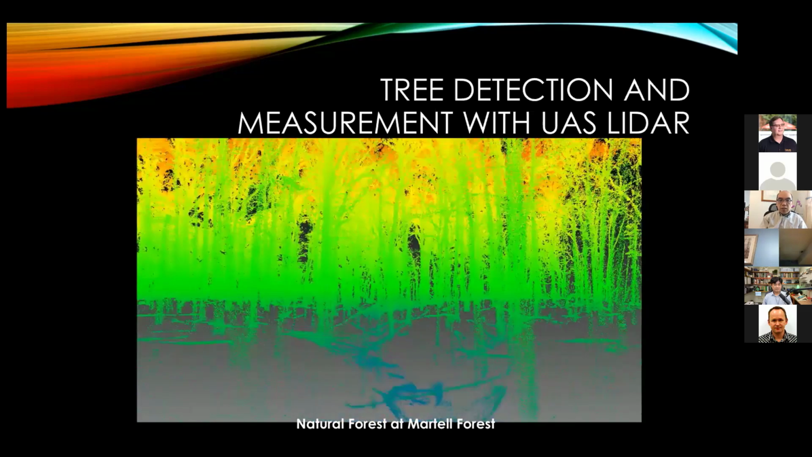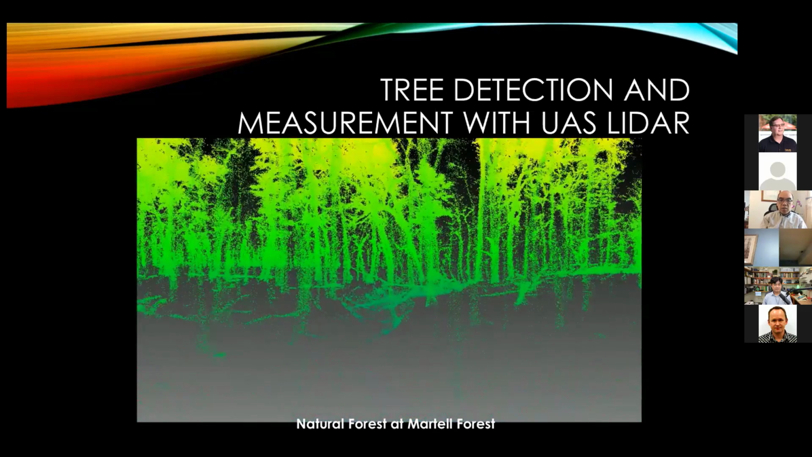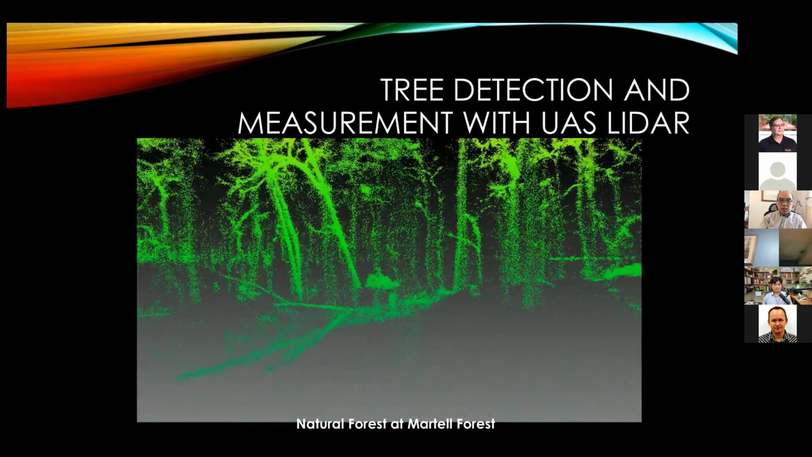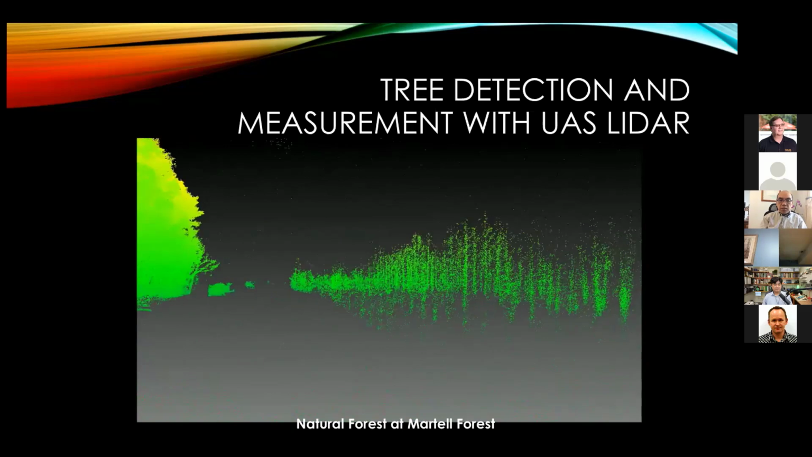But just give it a second, and I'll show what this is. What you're seeing is that with this LiDAR system, this is in the natural forest. On the ground, you are seeing this downed woody debris and some of these shrub systems.